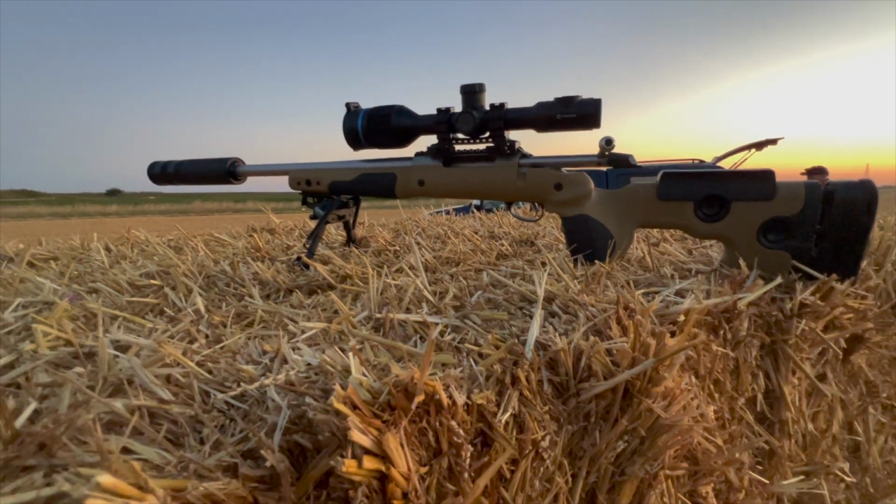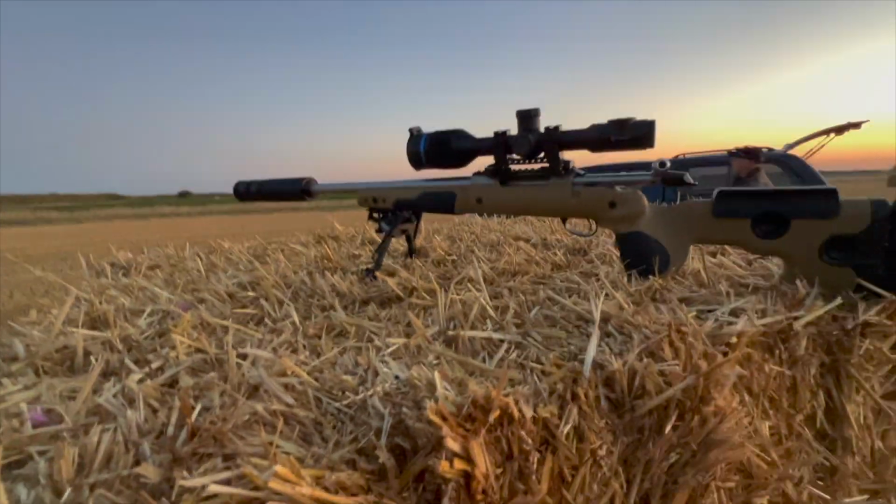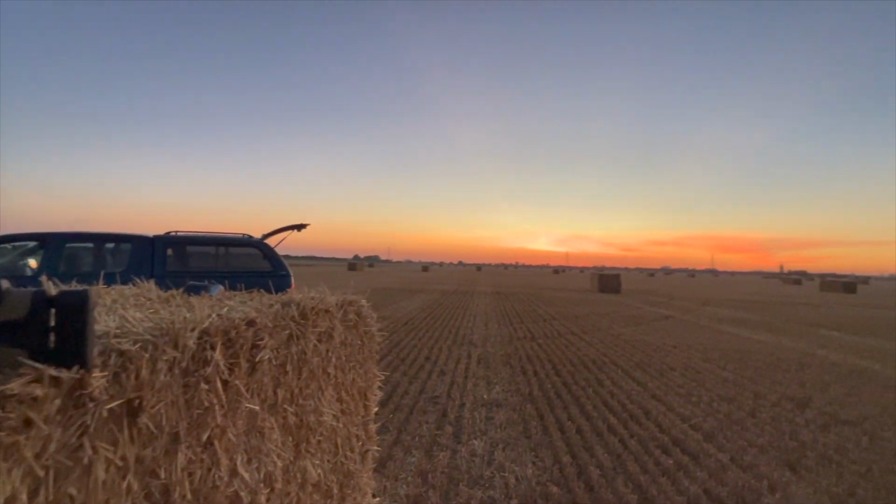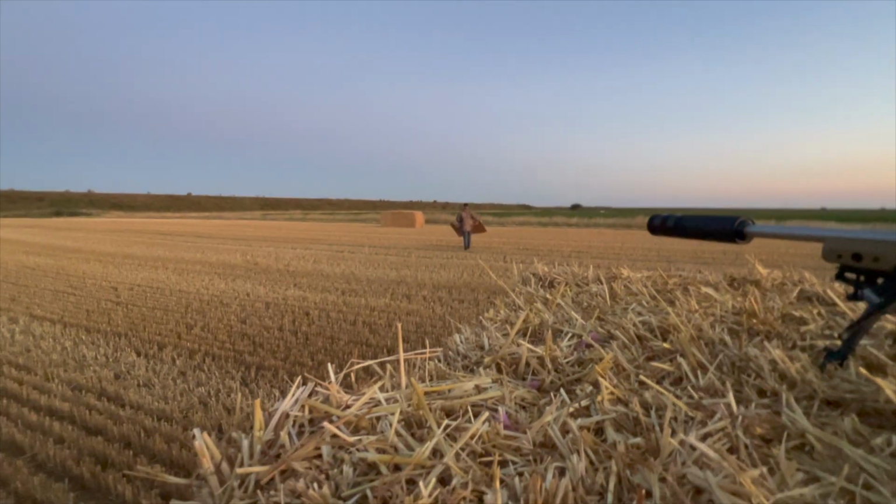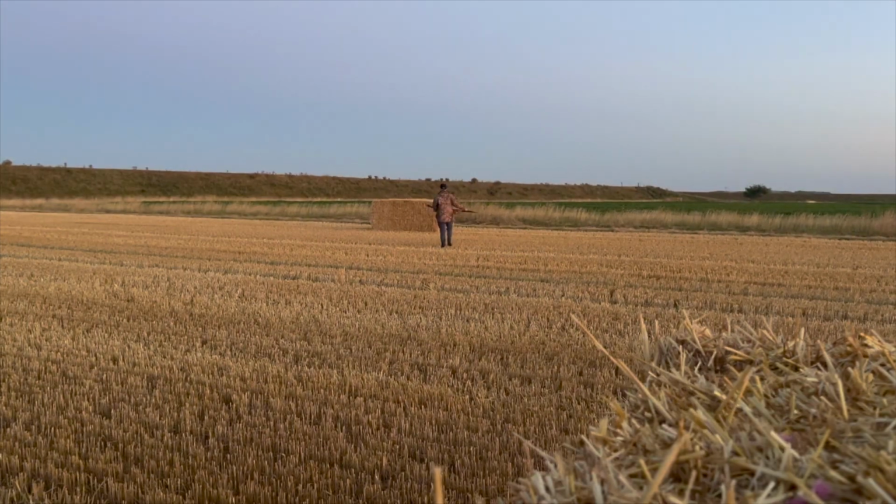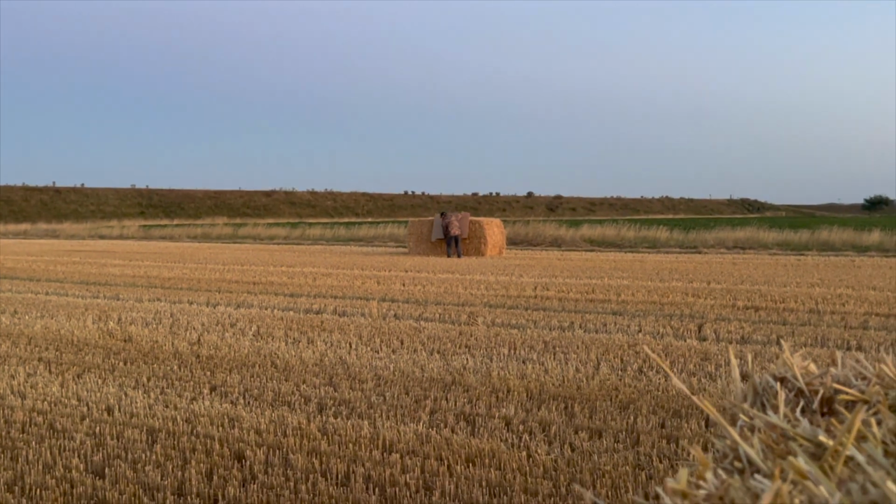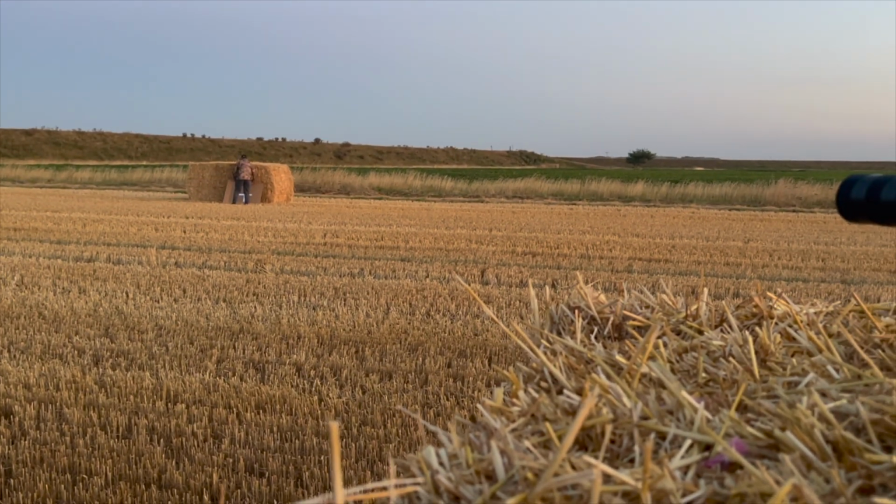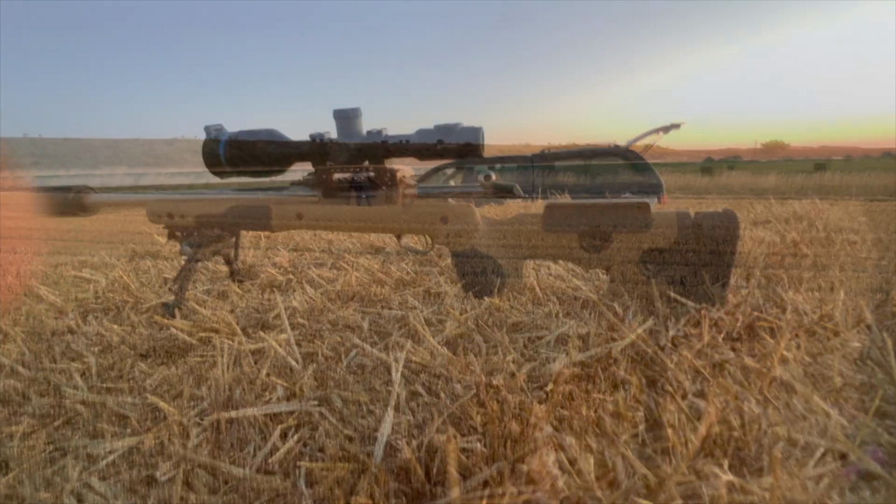Apologies for the wind. I'm trying to shelter from the wind. There is a northeasterly wind about 12 mile an hour. So we're just on the bales now. An absolutely lovely sunset. So you all know Robin, he's just helping me set my scope up this evening, because he knows what he's doing more than I do. So, yeah, hopefully it should be a productive night. We have actually just seen the fox as it was coming down the stubble field. It got off the middle of the field and ran to the dike.